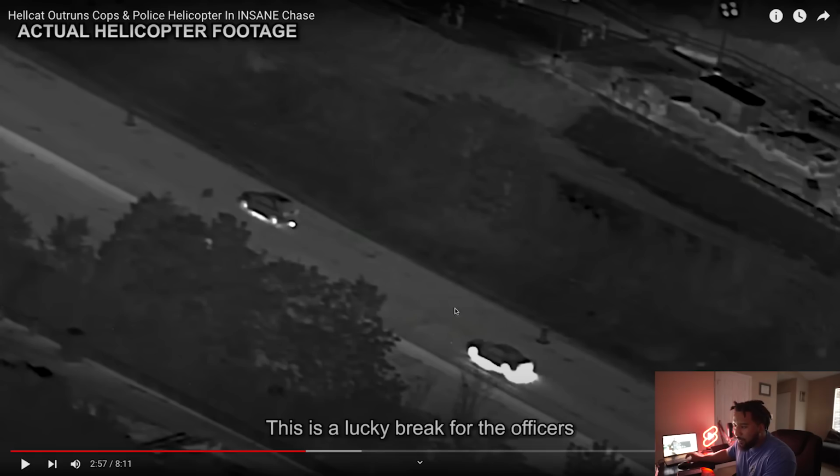But look at the Hellcat Challenger, which looks like a Challenger even on infrared, compared to this car here. This car is a little bit illuminated. You can see the tires. It looks like the brakes more than anything. Look at this damn Hellcat looking like a Christmas tree.